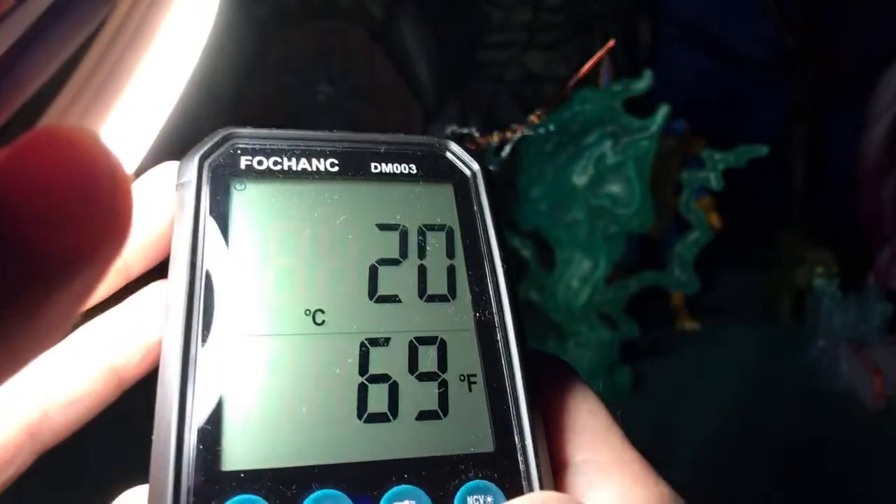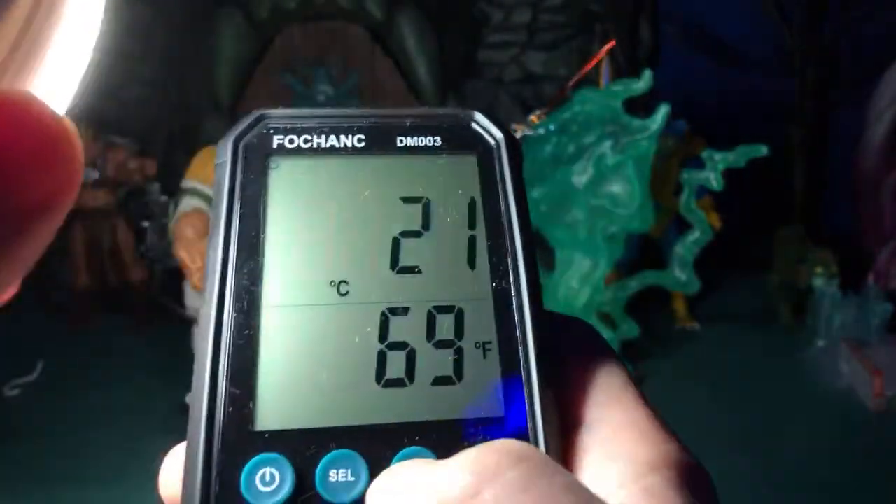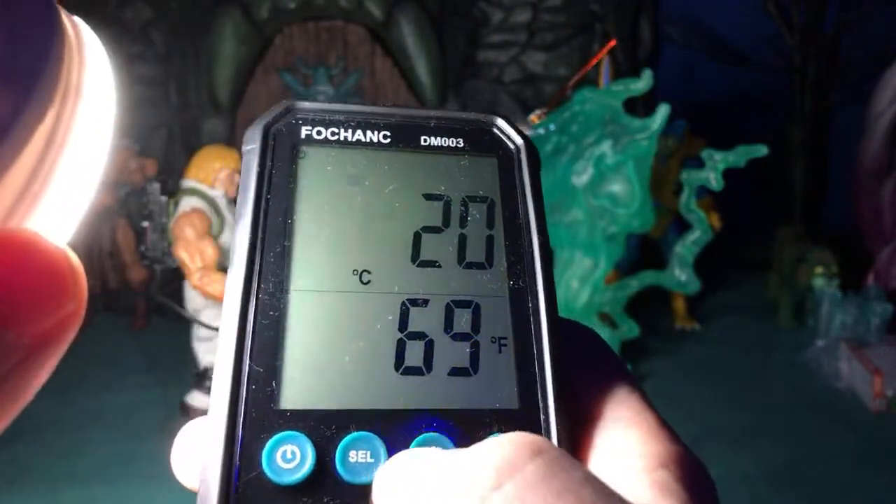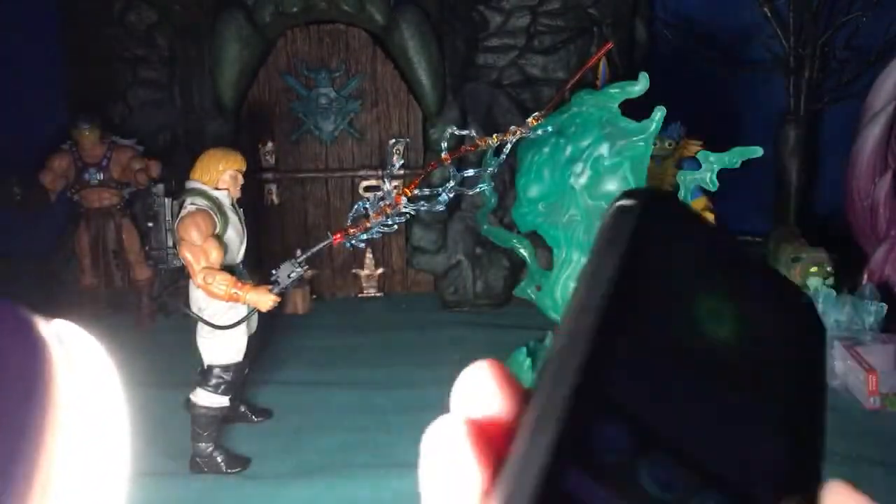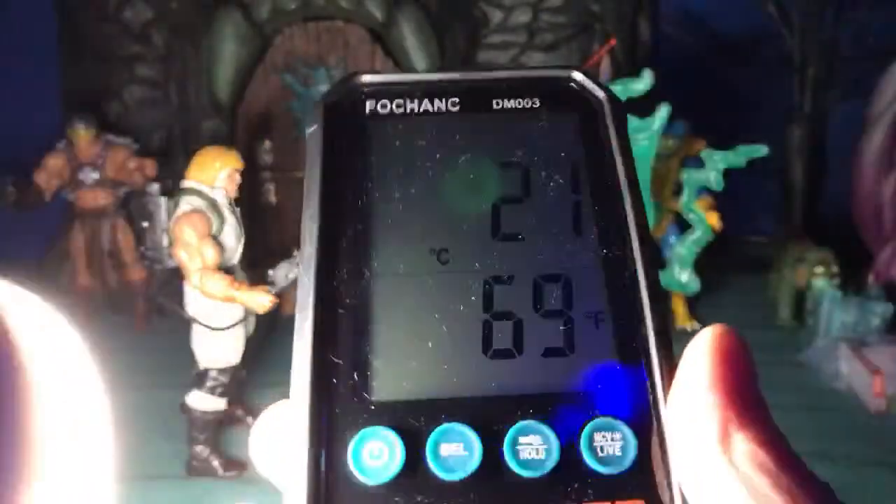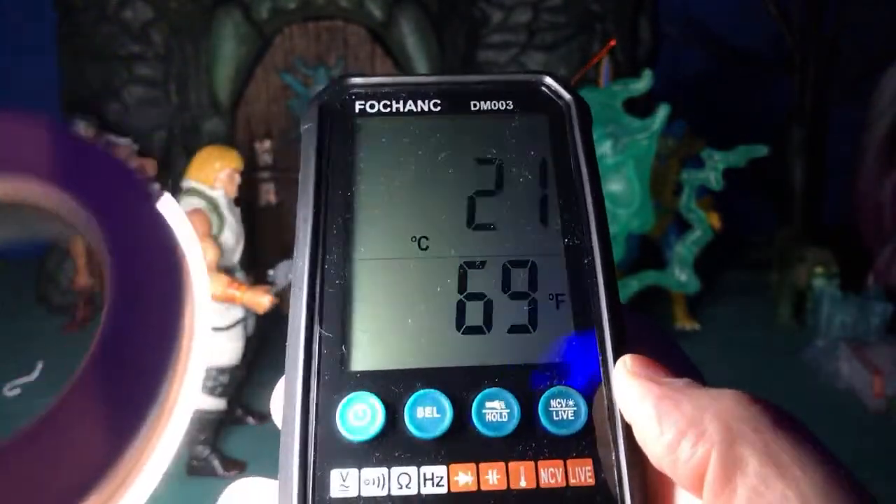I'm running out of battery power. It's got a backlight. Oh, but it's supposed to light the screen up too somehow, but it's just not doing it. Okay, I guess you won't have the screen lit up. I'll just have to put my thing on it.